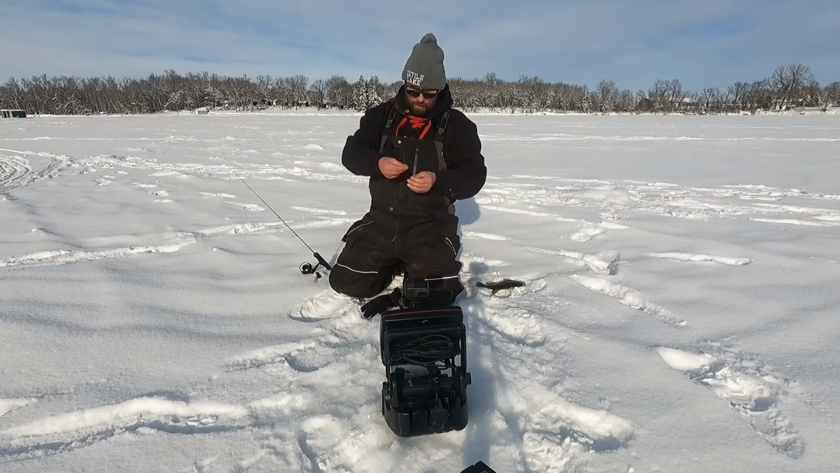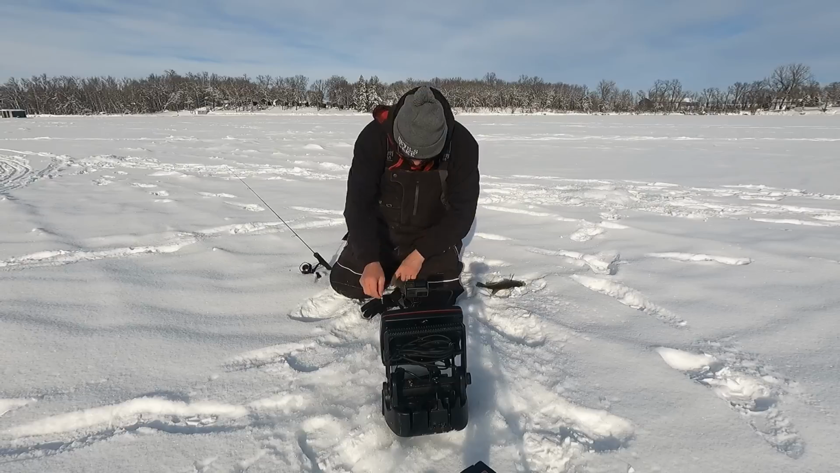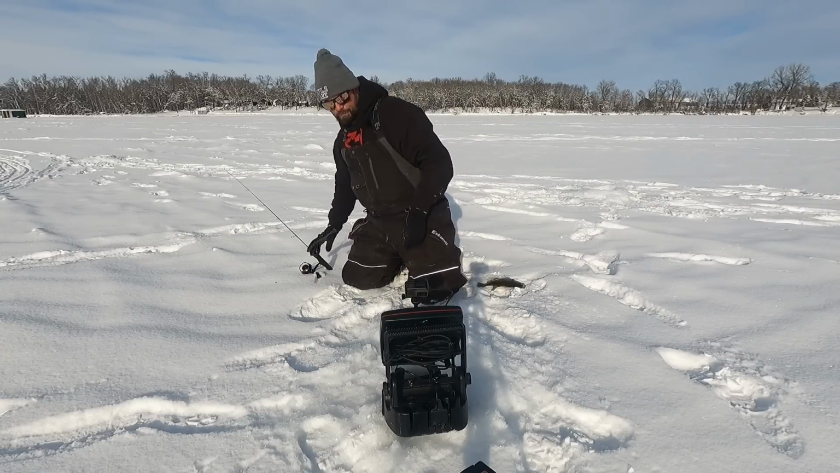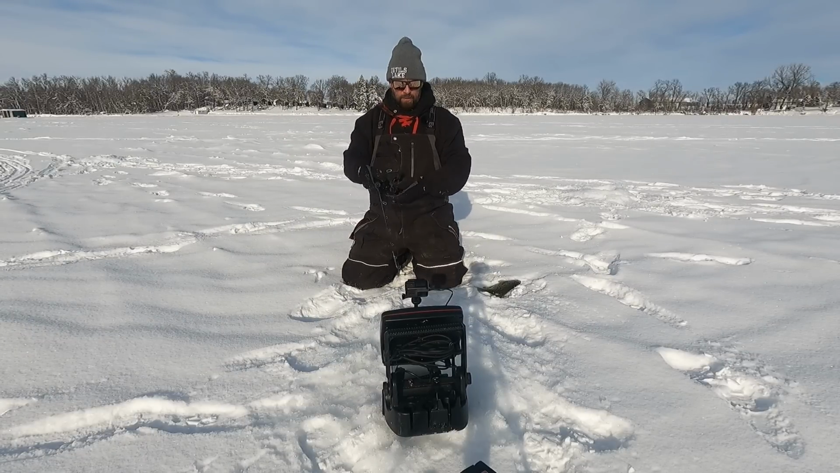Nice just getting out, like I said, I'm just testing the waters on how the lake conditions are. This one's pretty darn good. I haven't seen any slush or nothing on this lake. When I say that, I mean it's nice. It seems to be froze up. I don't know if these fish are gone or if they're just hugging the bottom, or what, to find out.